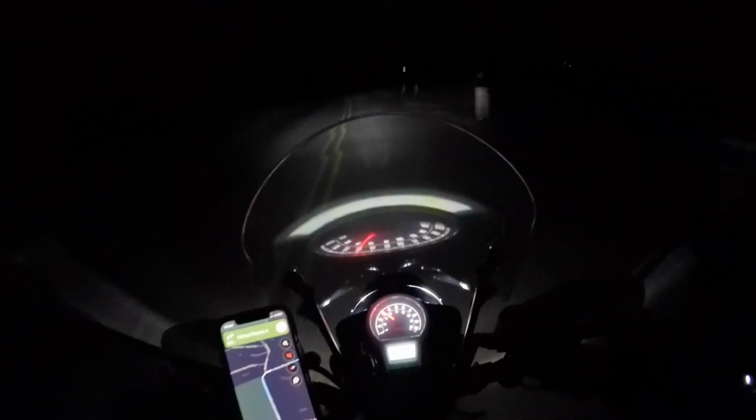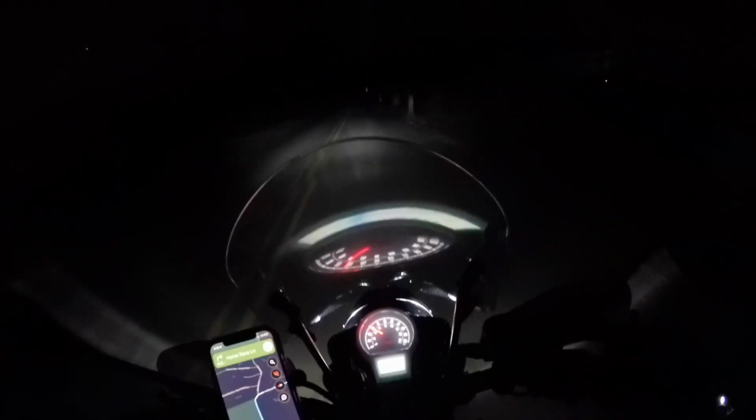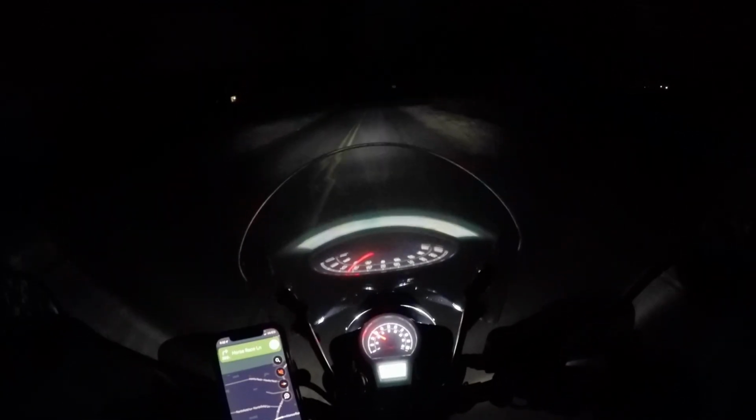I'll try and come back another day when I have some more time. I live in South Shore, so anything North Shore for the most part takes over 25 minutes, and by the time I get here it's always already dark.